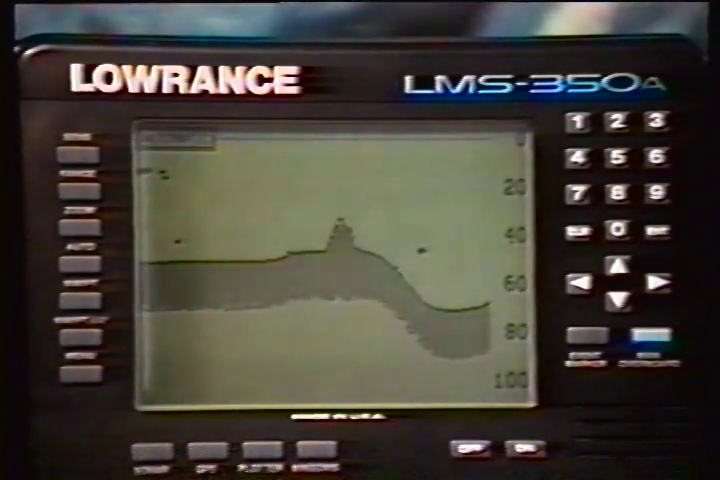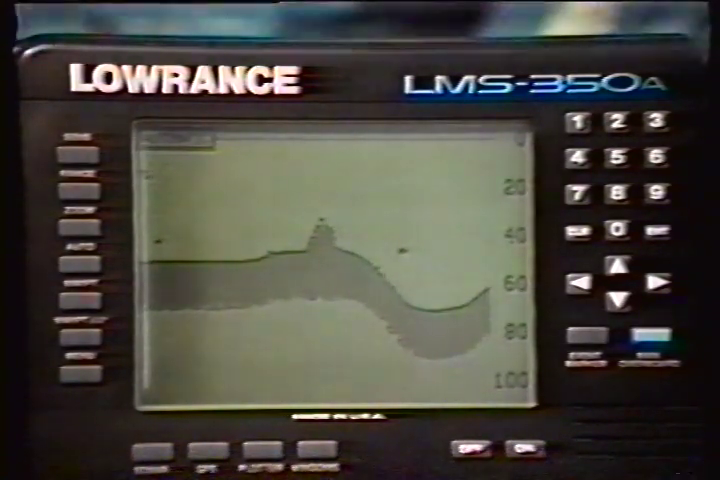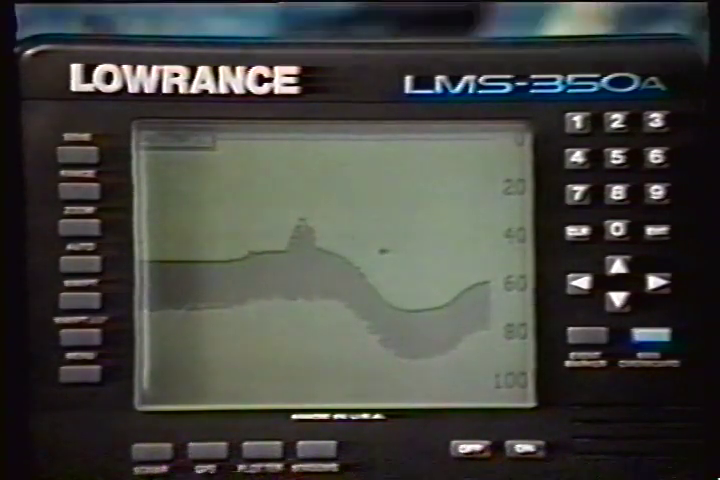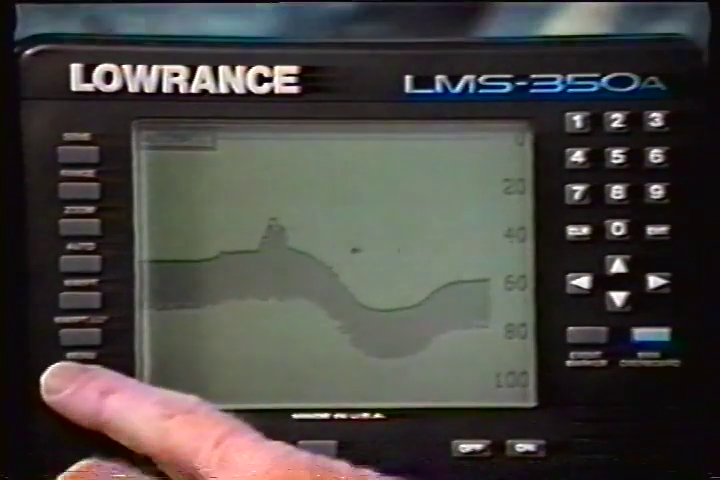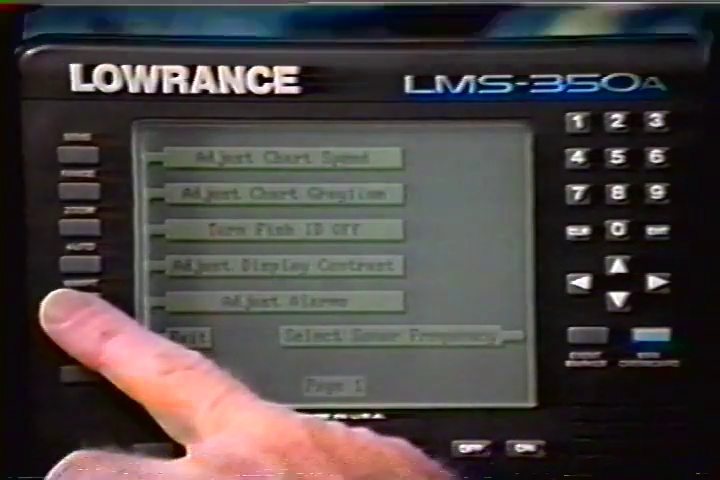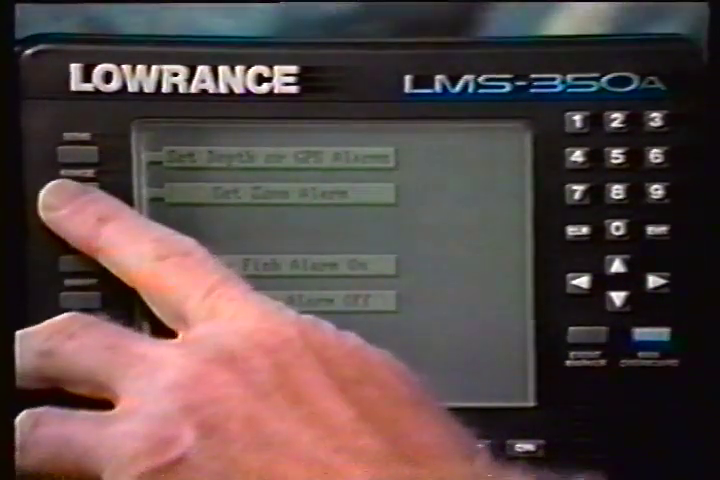The zone alarm consists of a bar that appears on the right side of the screen. Any echo that appears on the screen between the top and bottom of the zone alarm's bar will trip the zone alarm. To set the zone alarm, press the menu key. Now press the key next to the Adjust Alarms label. Finally, press the key next to the Set Zone Alarm label.